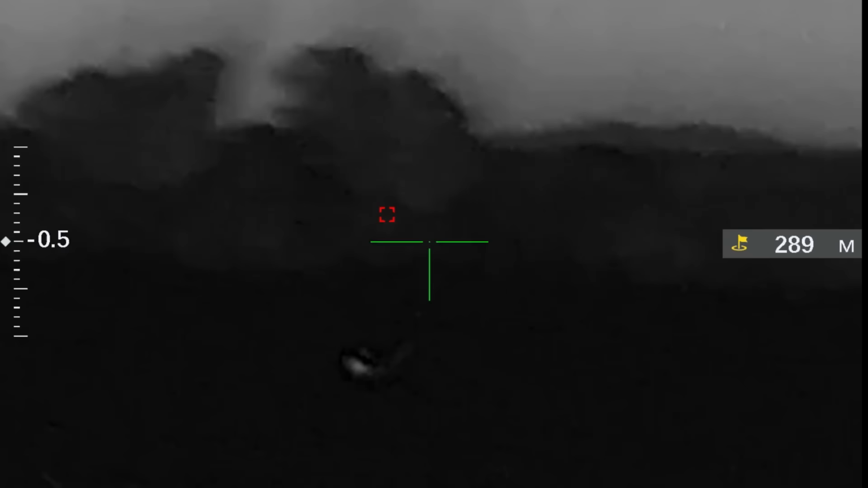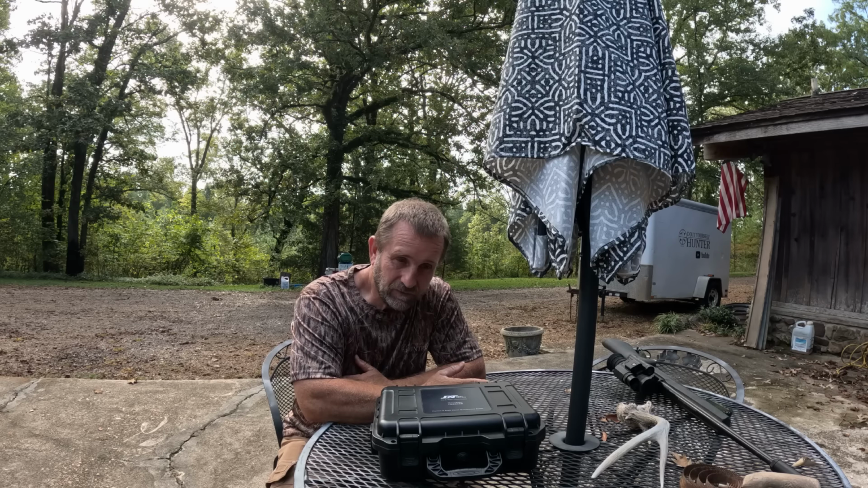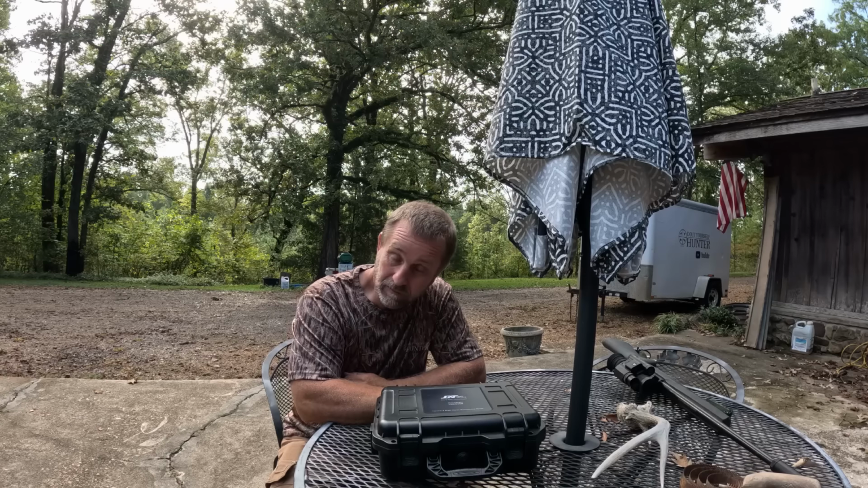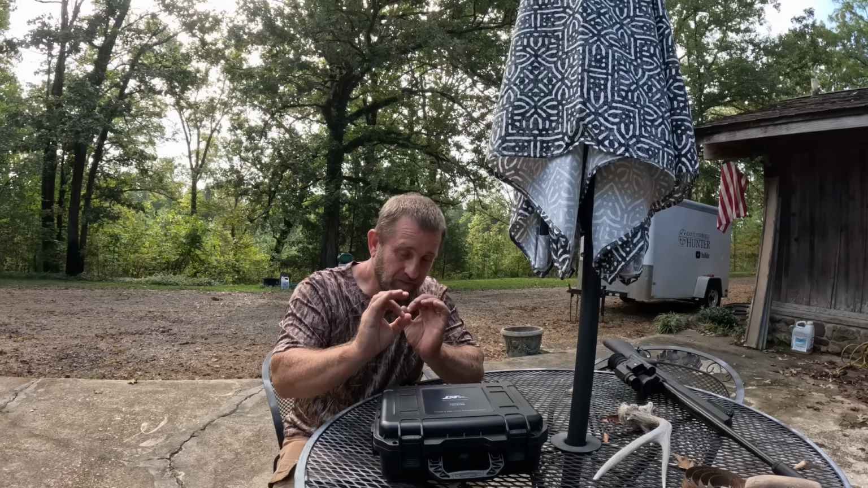He came in there and I thought I was on him, but when I went back and looked at it in slow motion, my crosshairs were below him. It's easy to set. One thing about setting it with that daytime reticle and that nighttime reticle: you set them separately. I didn't read the book at first, so I just set one and then set the other to the same X and Y coordinates, and it was off. But there are two different scopes there in two different spots, so you've got to set them both separately.